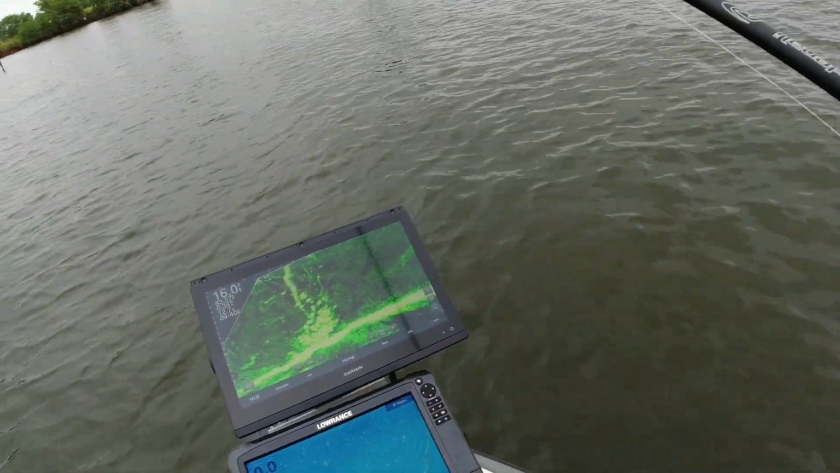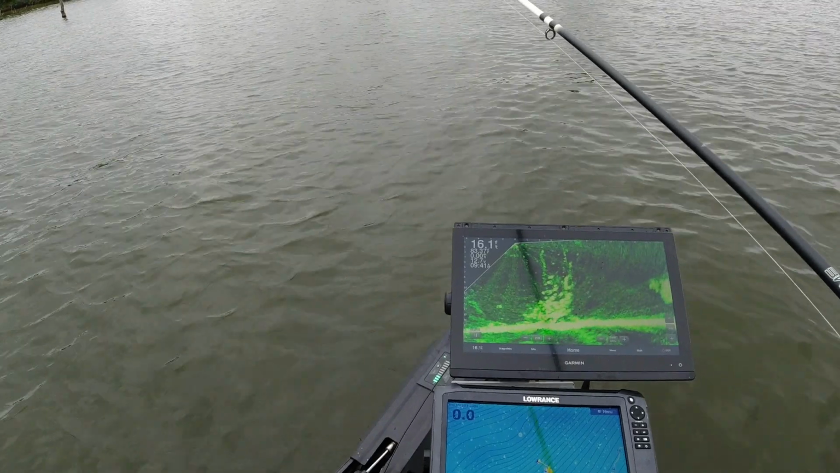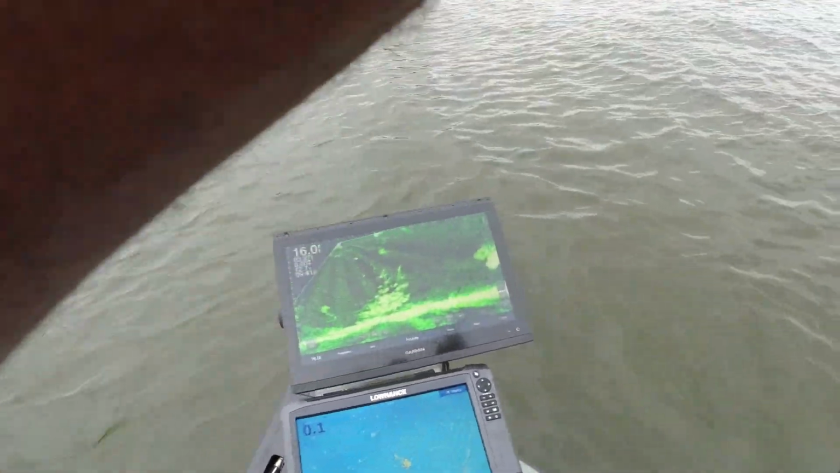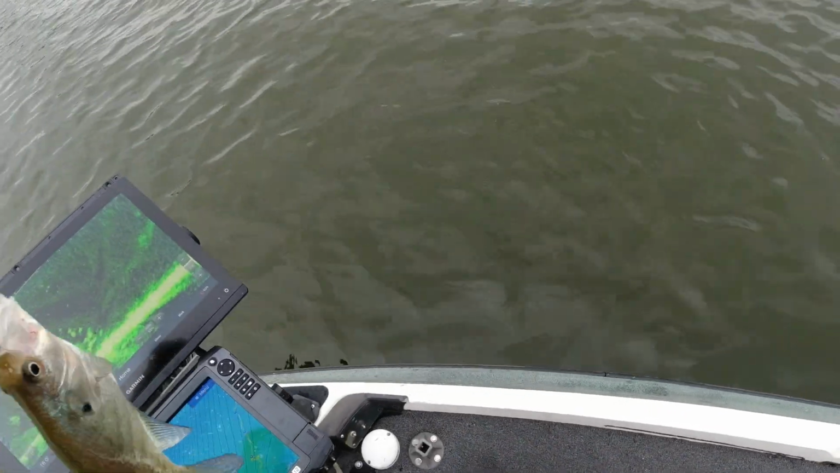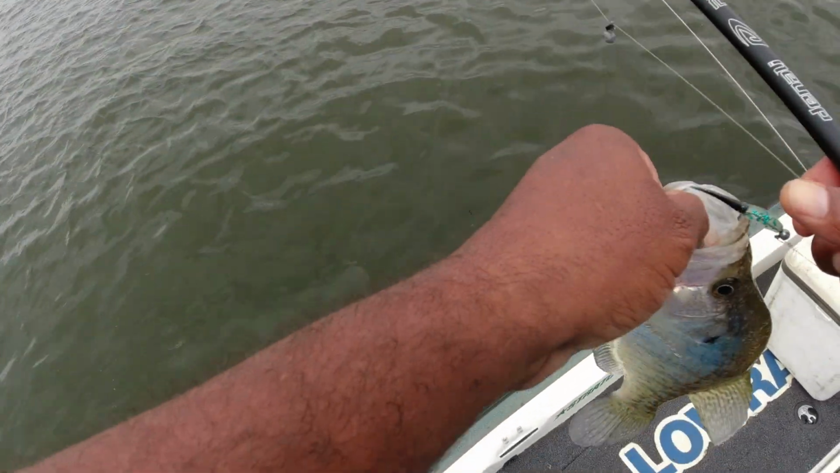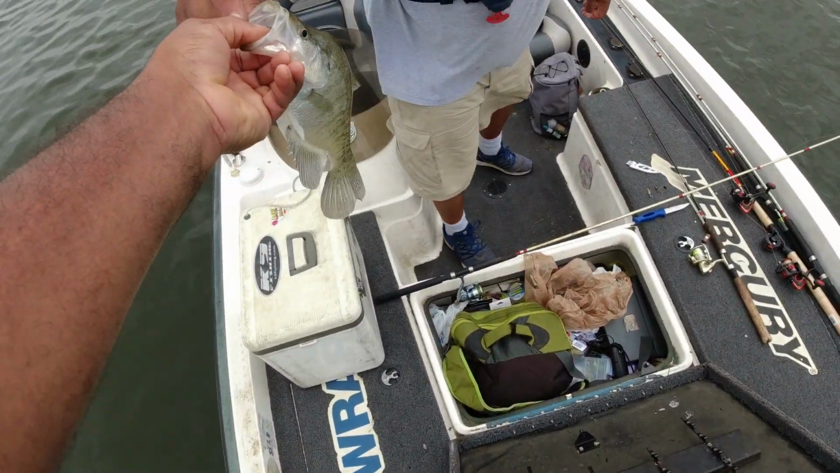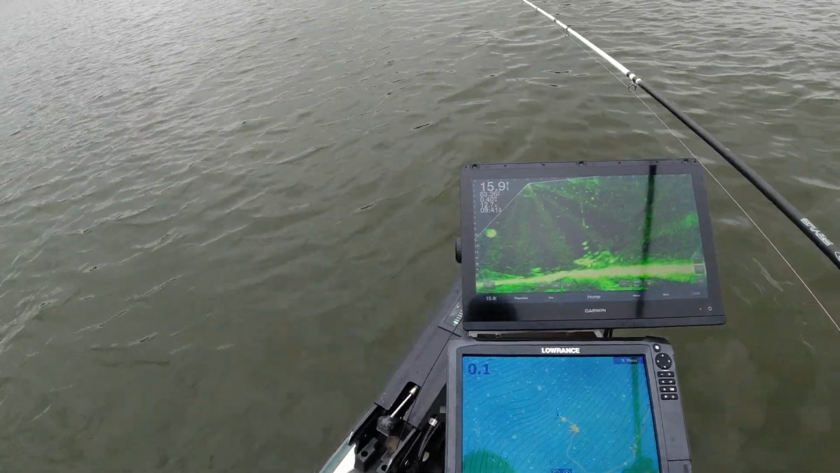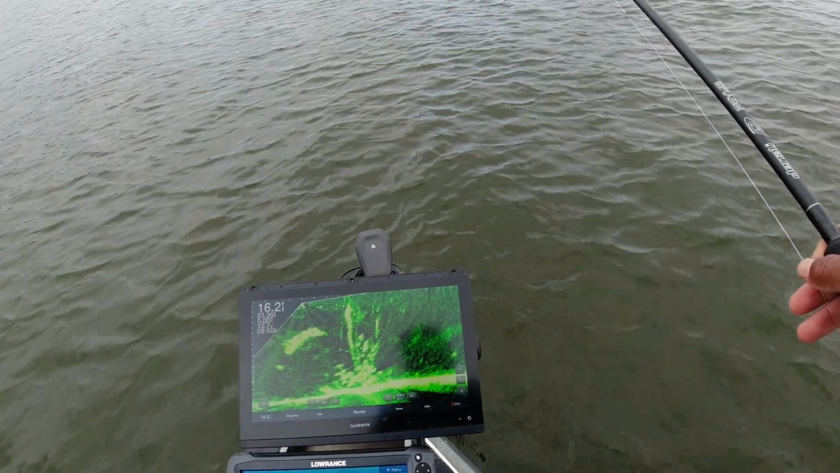I might need to go with a bigger hook. He took it. You think? It's kind of small. That's good for eating. Make them crispy. Is he 11 inches? And them black blues on there too. That'll kill him. Oh, yeah.